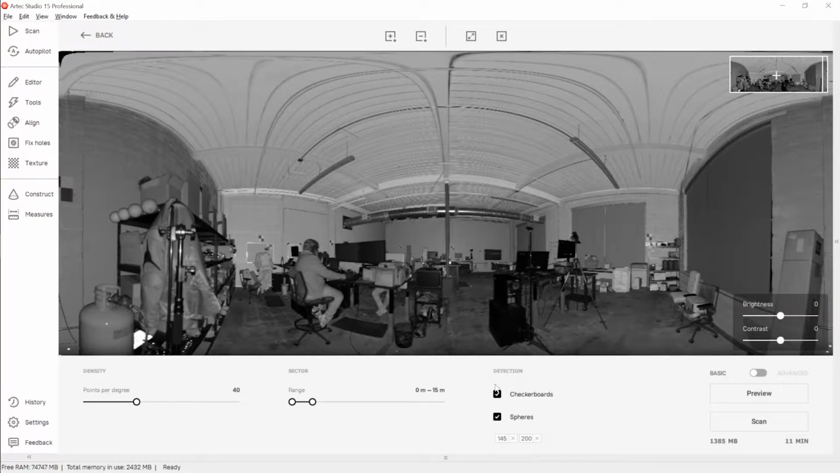Also here's detection of targets automatically. These checkerboard targets, you can see some of those dotted around our office here. There's one right there, a couple on that back wall, and then spheres. These here might actually show up as spherical targets. We'll see here in a minute.